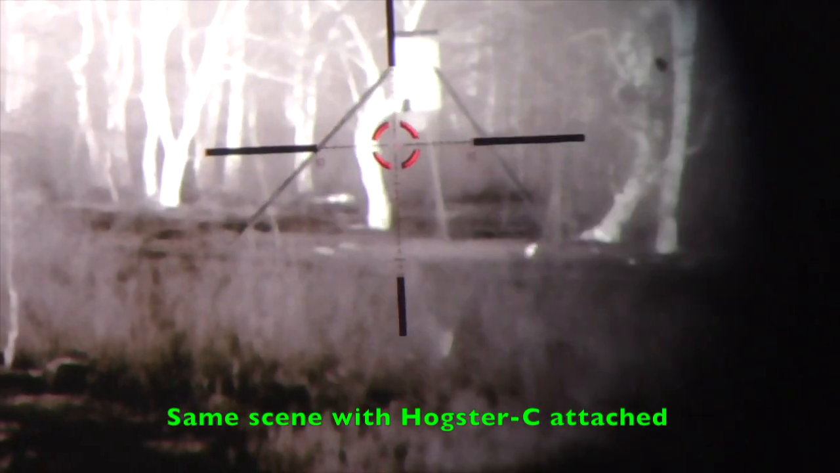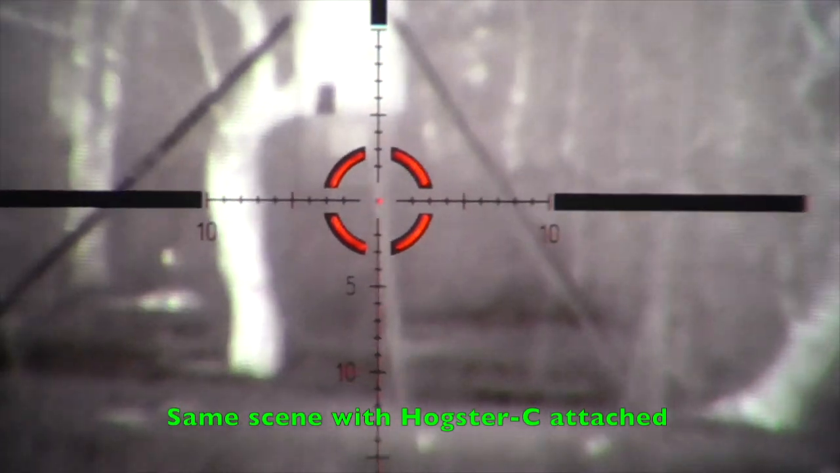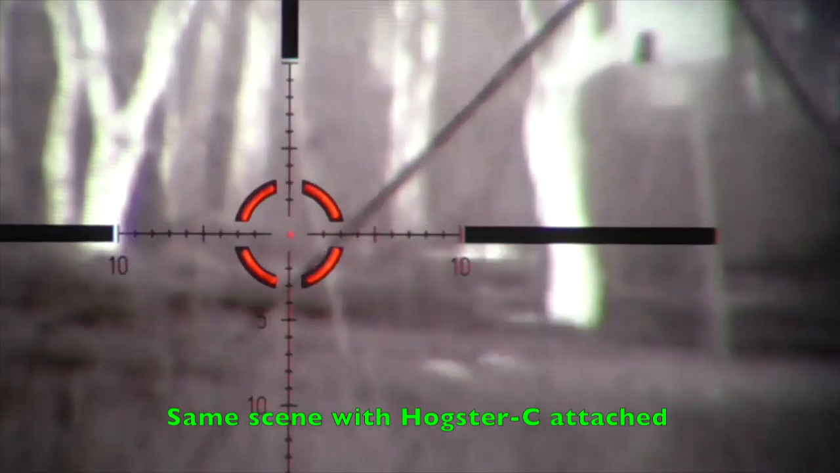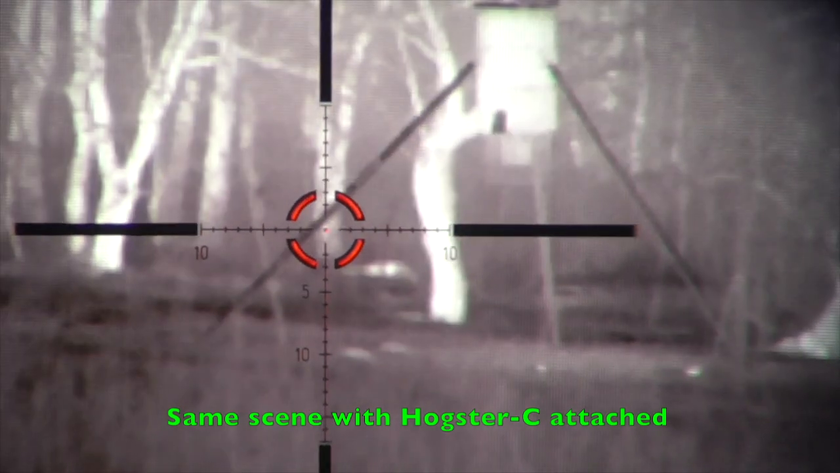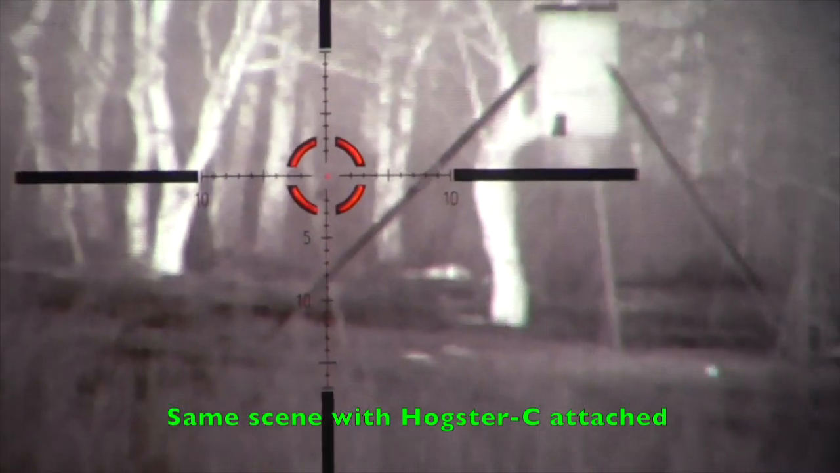Two times. I'm going to mess with the focus on the Hogster.